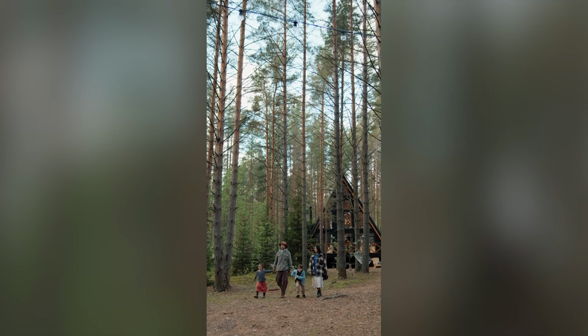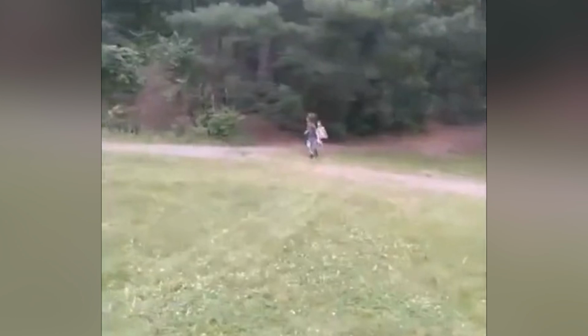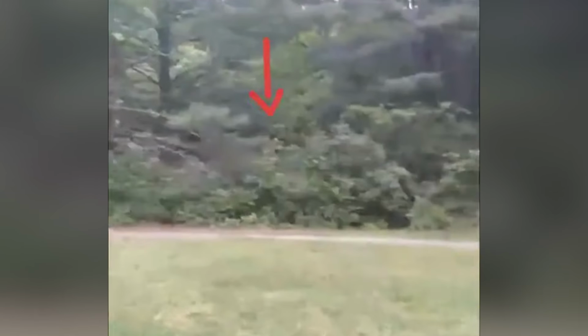A family's terrifying encounter. Deep in the woods, a day of family fun turned into a heart-pounding nightmare. As the children played near the tree line, they stumbled upon something sinister, sending them running for their lives. Their parents, caught off guard, quickly grabbed their camera, capturing a glimpse of the terror that lay ahead. As we dive into the footage, a chilling sight unfolds.